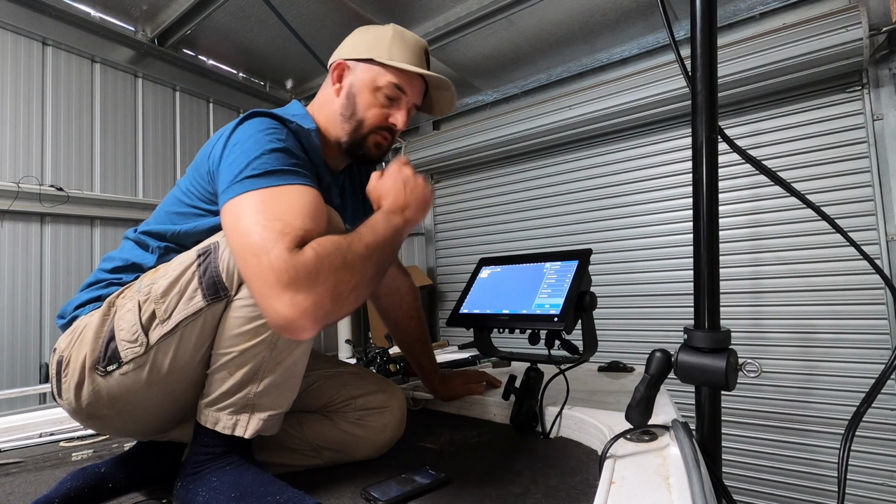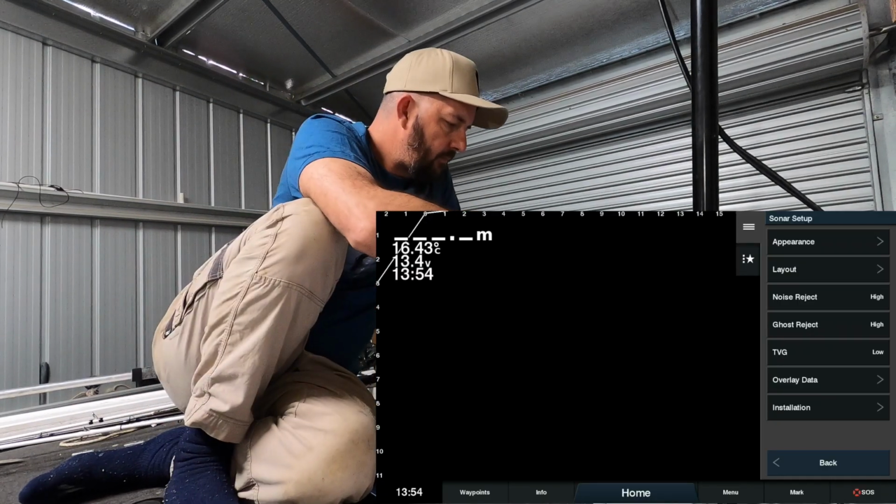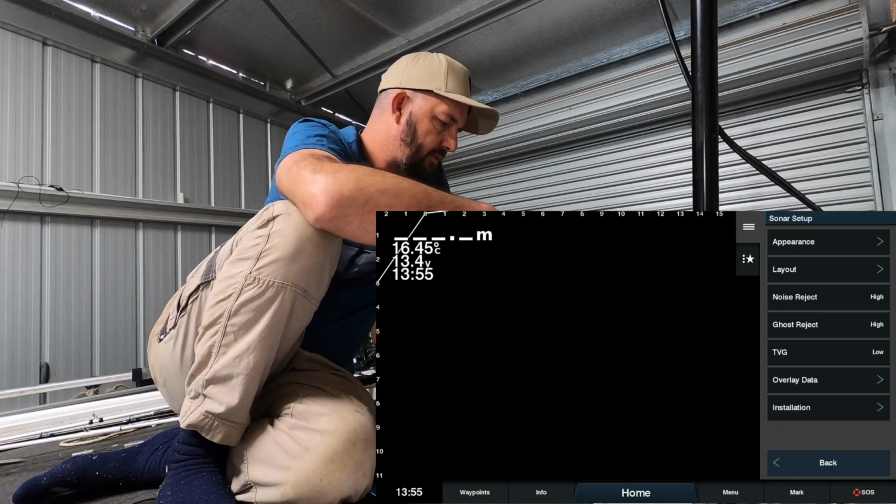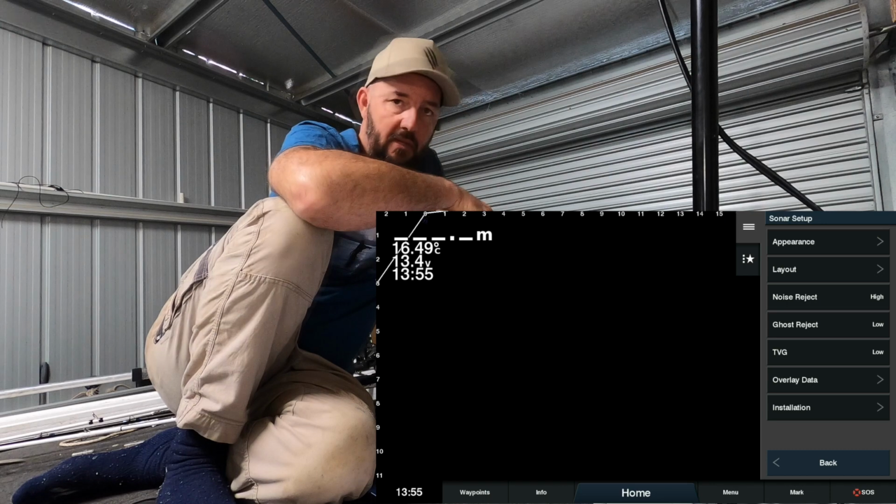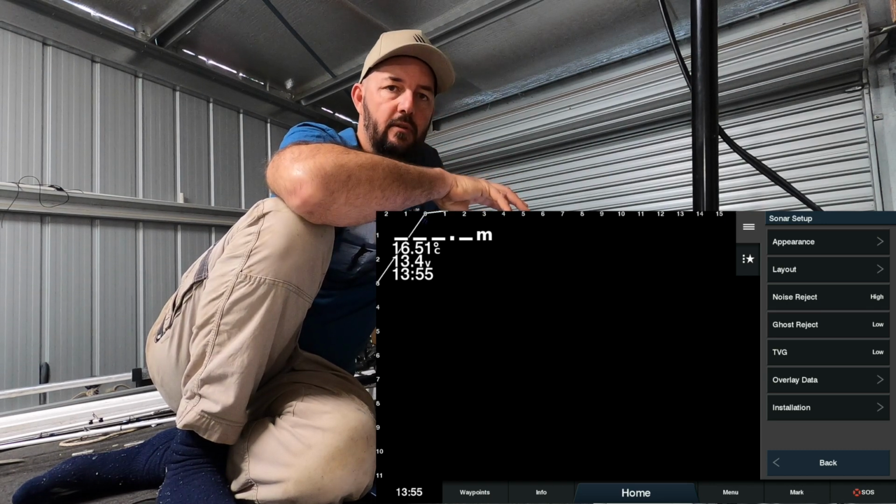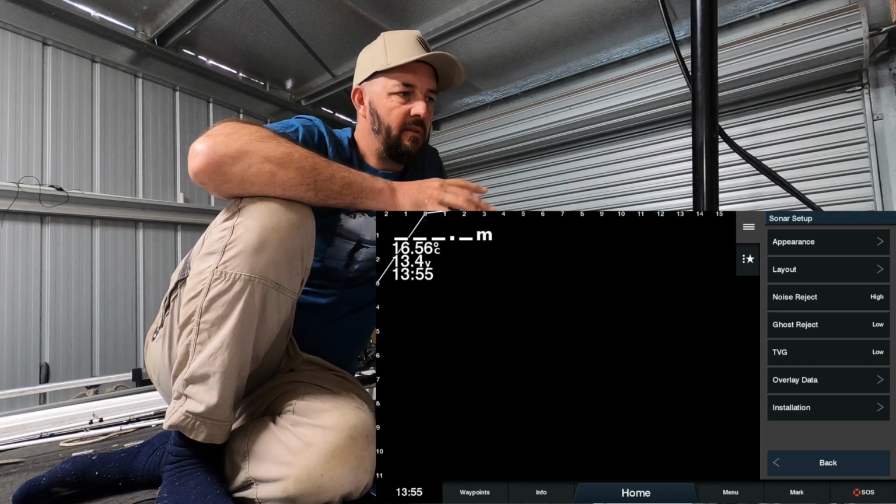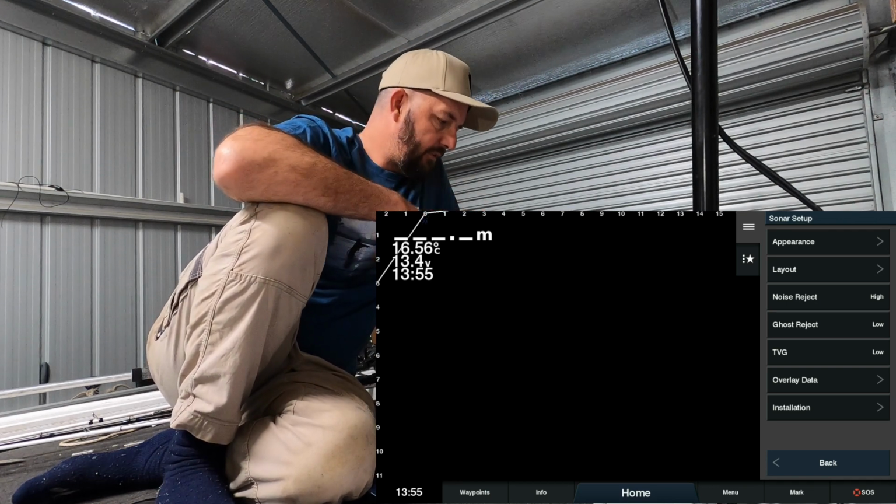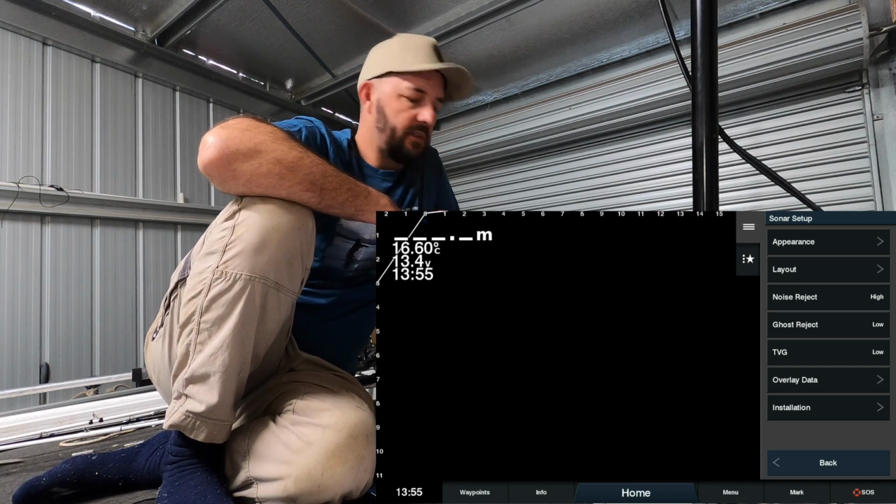I've got my noise reject set to high. Ghost reject I actually usually quite often run on low, and my TVG on low. I do play around with those settings a bit, and it does sort of change and improve and make the images better or worse. It's generally stuff that I do on the fly, but if you start with those settings, I think you'll find it's a pretty good spot to start.